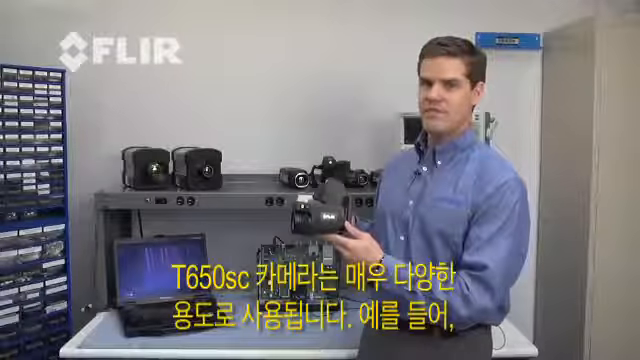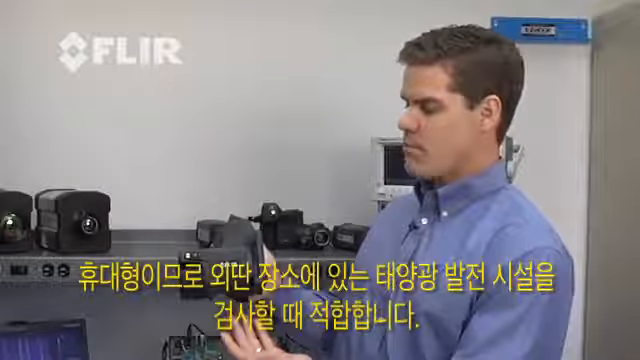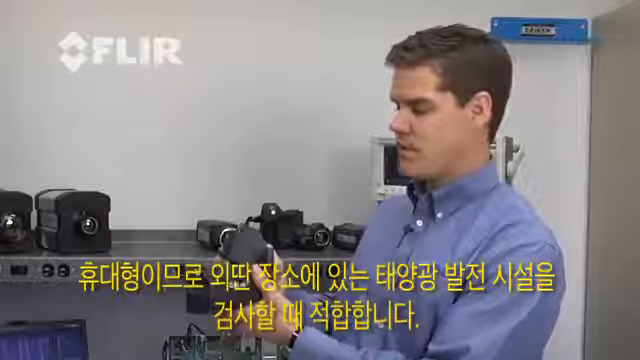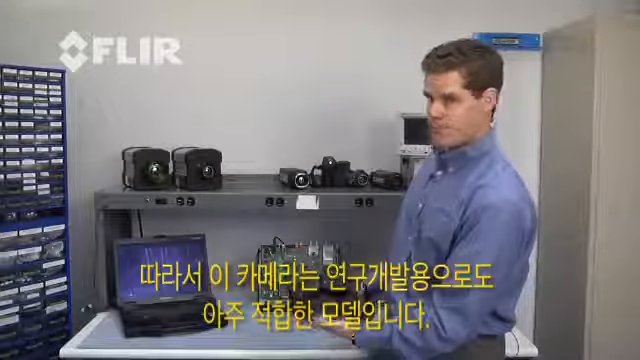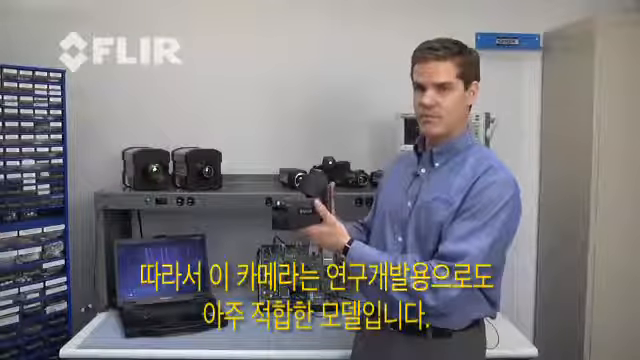The T650sc works for a lot of different applications. For example, the portability of it makes it really nice for looking at things such as solar cells when you're out in the field. It also works great if you want to tripod mount it and look at things in a lab, such as a printed circuit board. This makes it one of the most versatile cameras within the research and science product line.